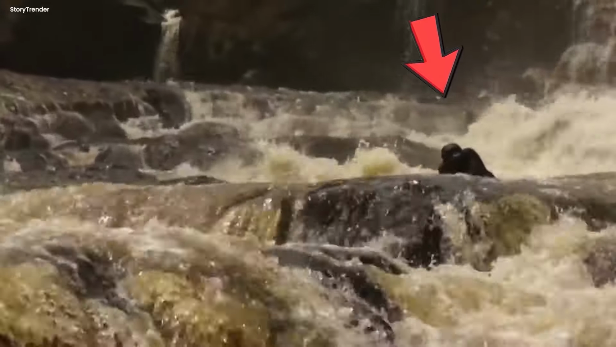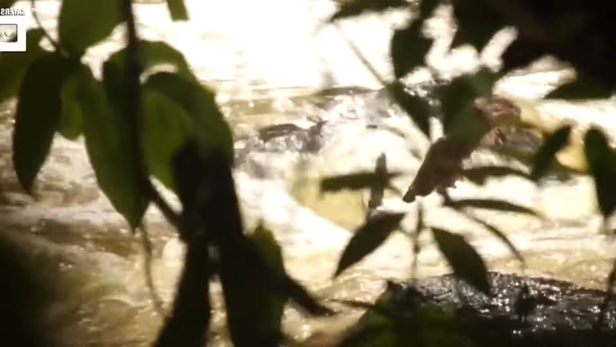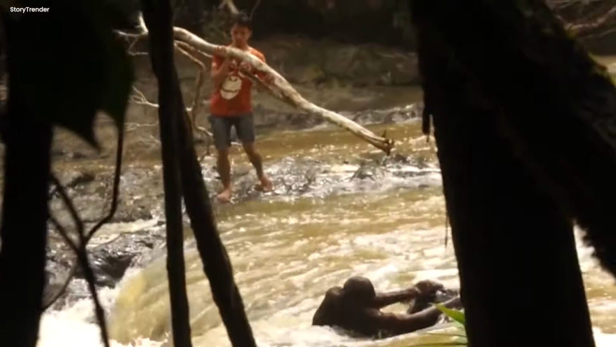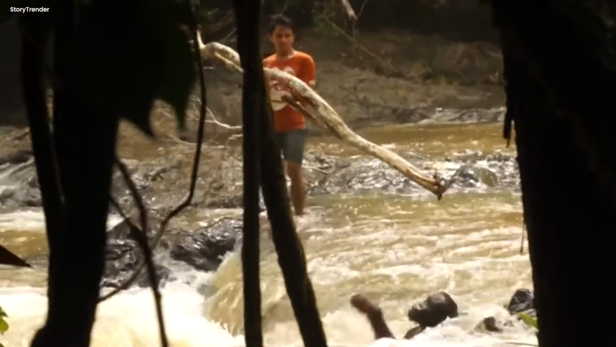Orangutan rescue. Toward the river, there was this orangutan facing a tough situation, feeling like all hope was slipping away for its survival. But you know what? It didn't give up. And guess what? A human came to the rescue, carrying a long log of wood.